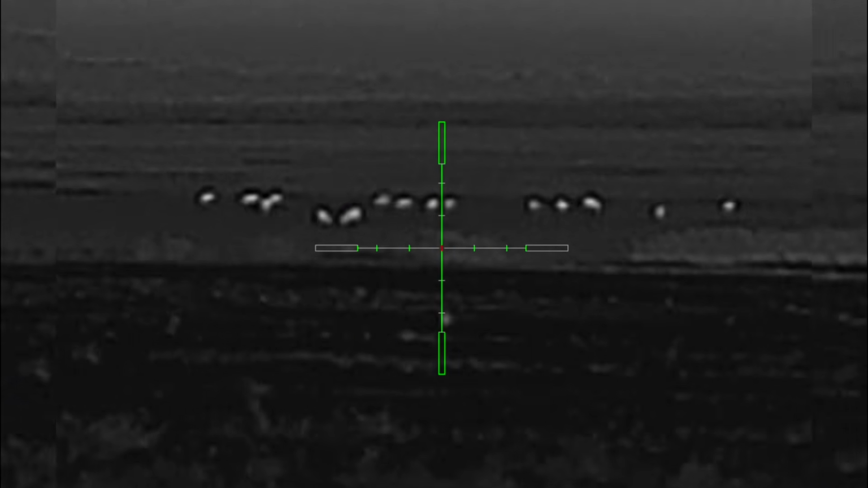Using this Falcon Medusa, I'm able to look about 1,000 yards into this other field, it looks like we have anywhere from 100 to 150 pigs just loafing around. I think we're fixing to get the drone up in the air just to see where they're at and how many there actually is.